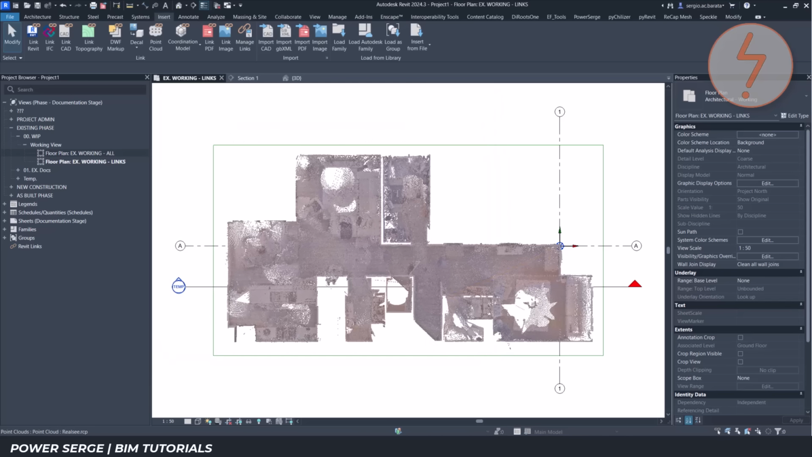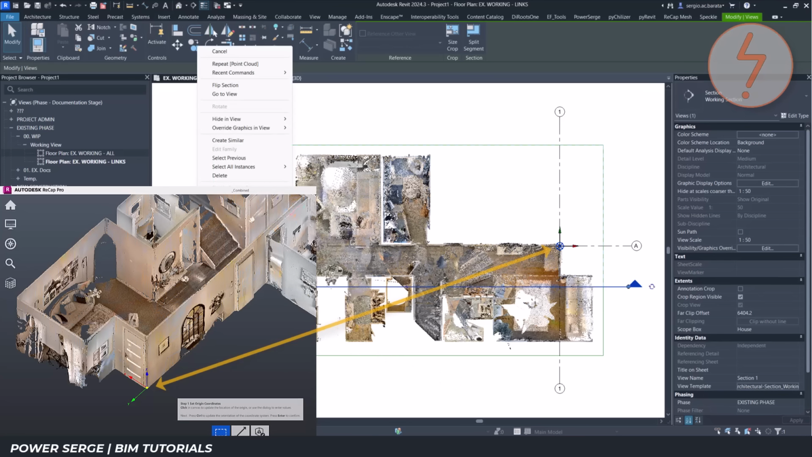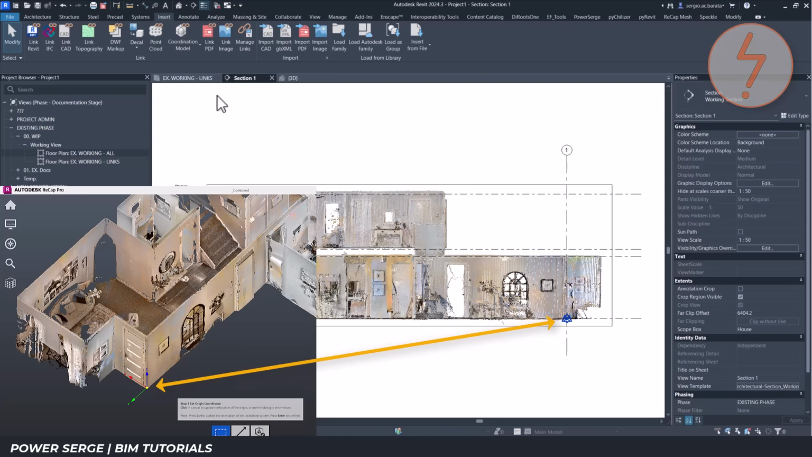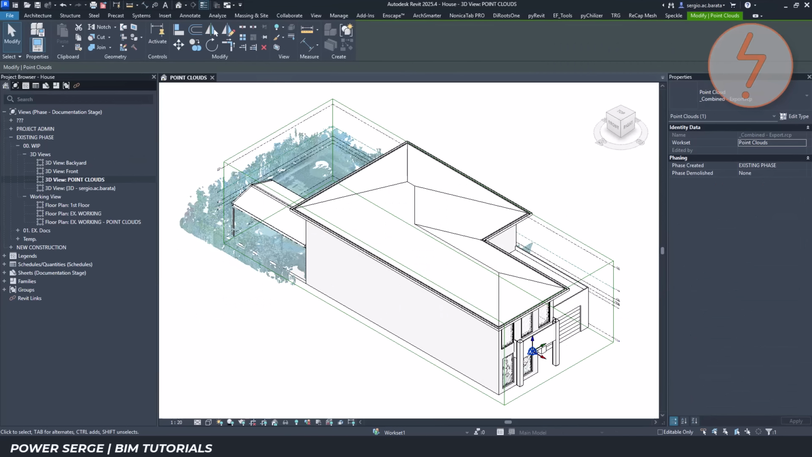Once imported, the point cloud can then be used as a reference for developing the BIM model. Good file management practices also become increasingly important when working with large point cloud datasets. To help manage model performance, the point cloud was assigned to a dedicated workset within Revit. This allows the point cloud to be controlled independently from the model geometry and provides greater flexibility when managing visibility.